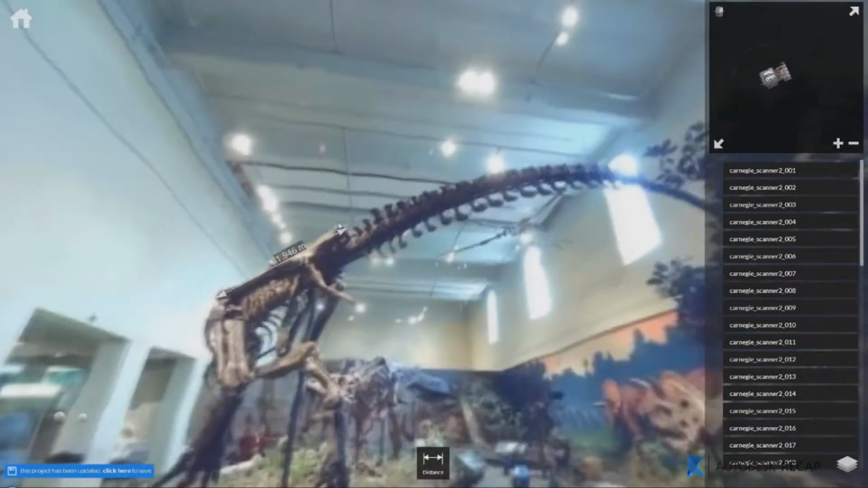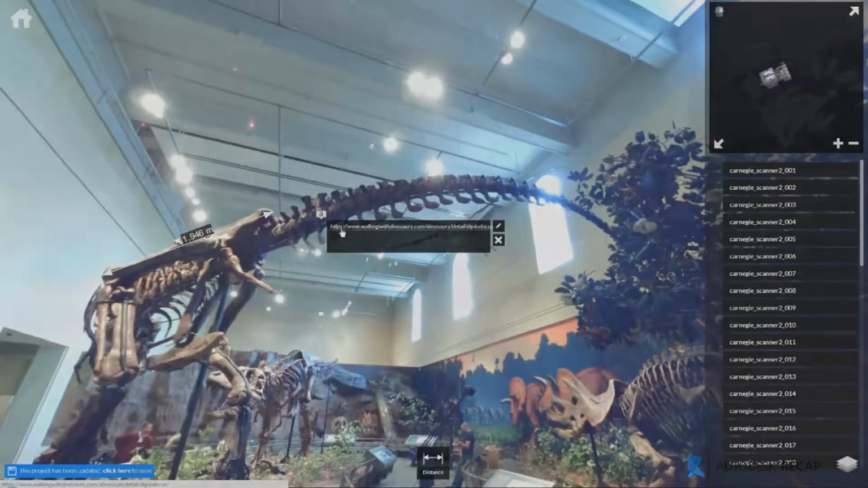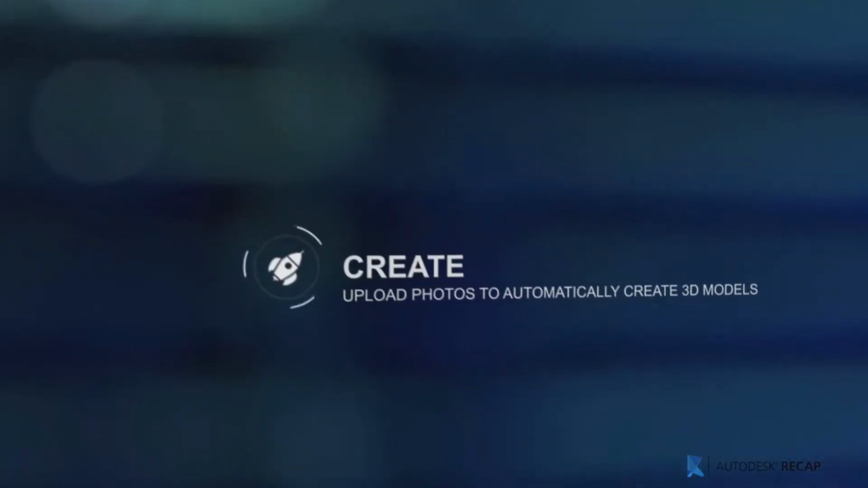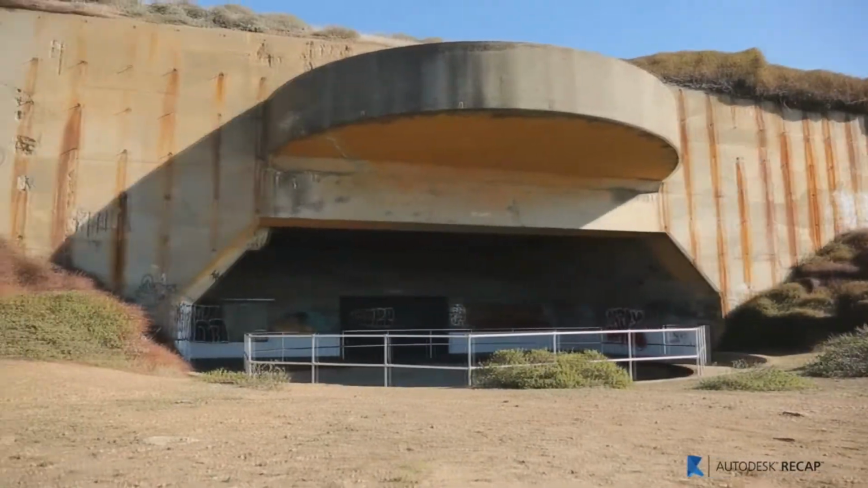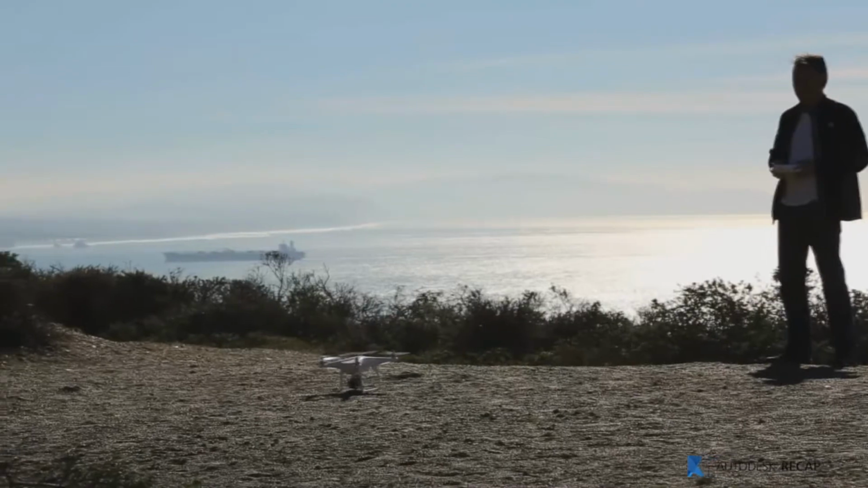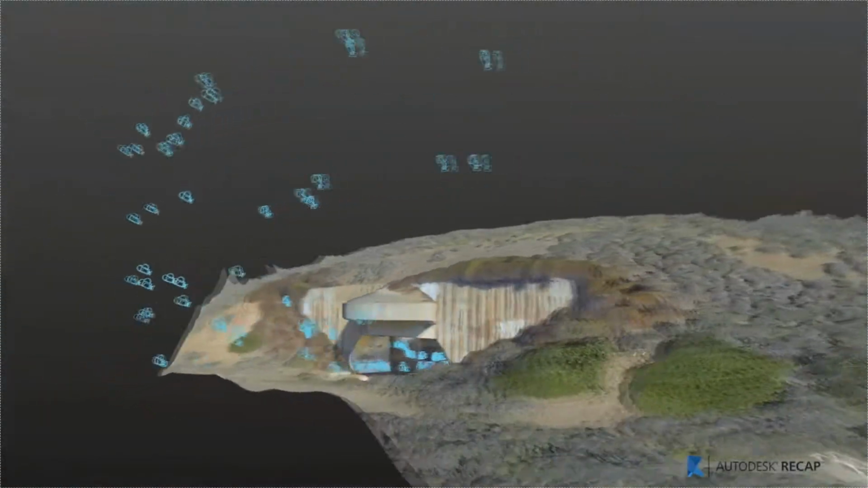View, measure, add hyperlinks to communicate your design intent, or add additional information. Upload photos to automatically create 3D models. Instead of modeling, which takes days, capture the whole urban site and have a 3D model within a day.